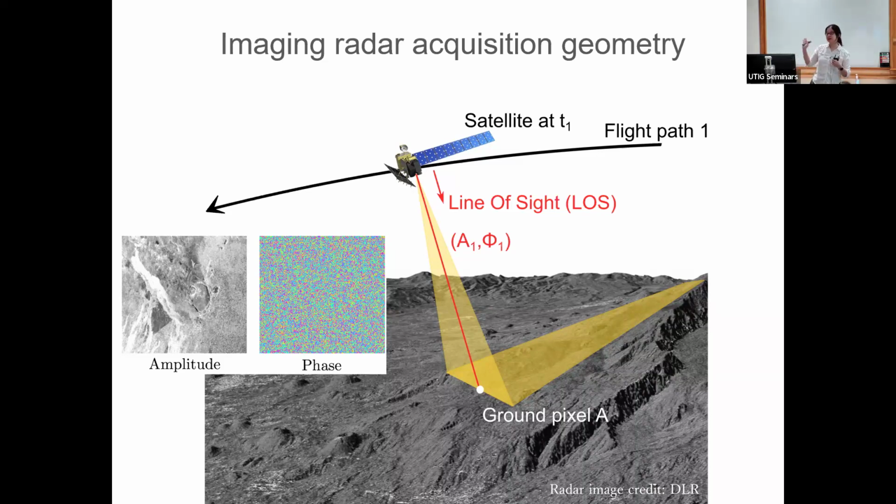Periodically it will send out pulses, and each ground surface pixel will return an echo back to the radar. At every pixel location, you have two pieces of information. The amplitude information tells you how much of the energy was scattered back to the radar sensor.